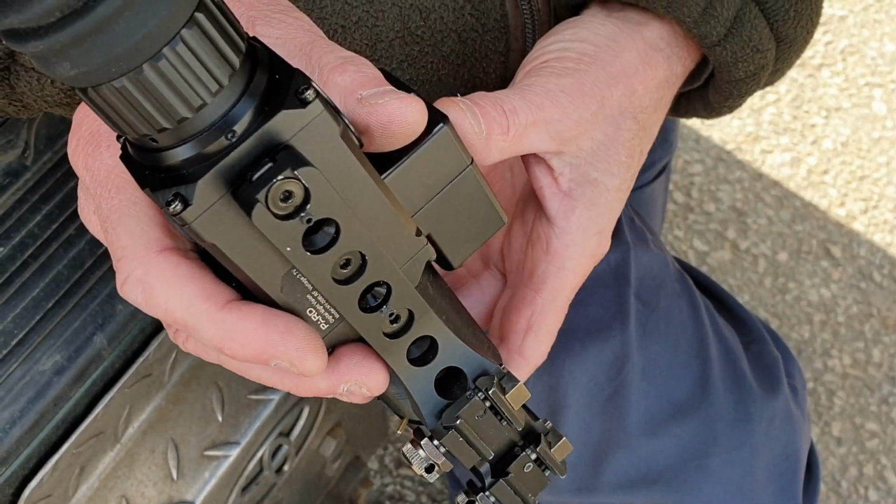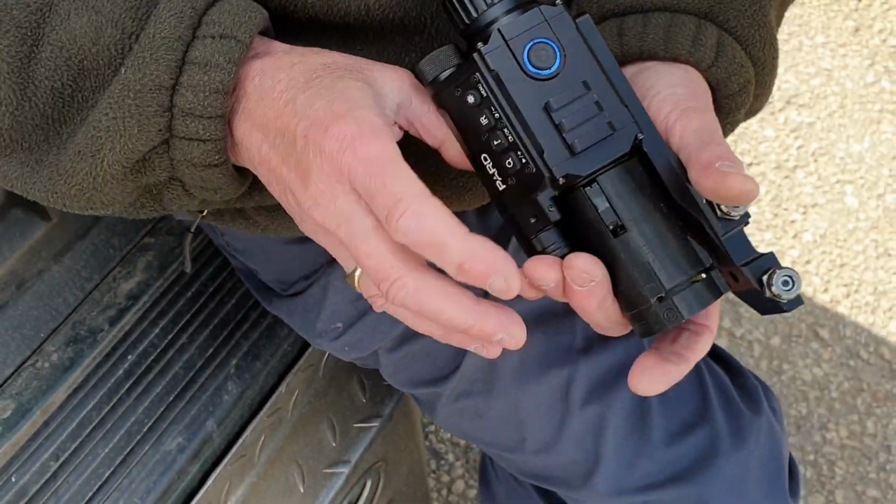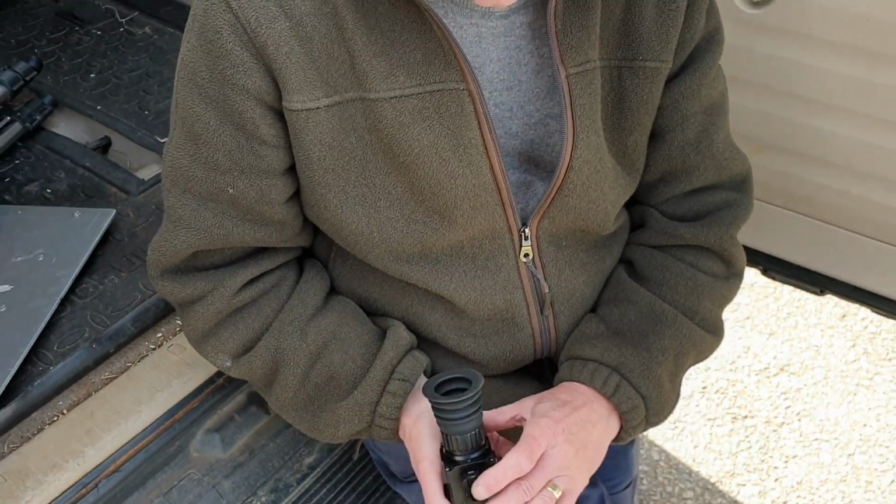At 50 meters, what were you shooting? I was shooting .22 rimfire. .22 rimfire. And when I started out with the PARD fitted hard onto the base, the way that it's designed to be, when I was aiming at a target at 50 metres, my bullets were hitting the ground about 10 yards in front of the target.